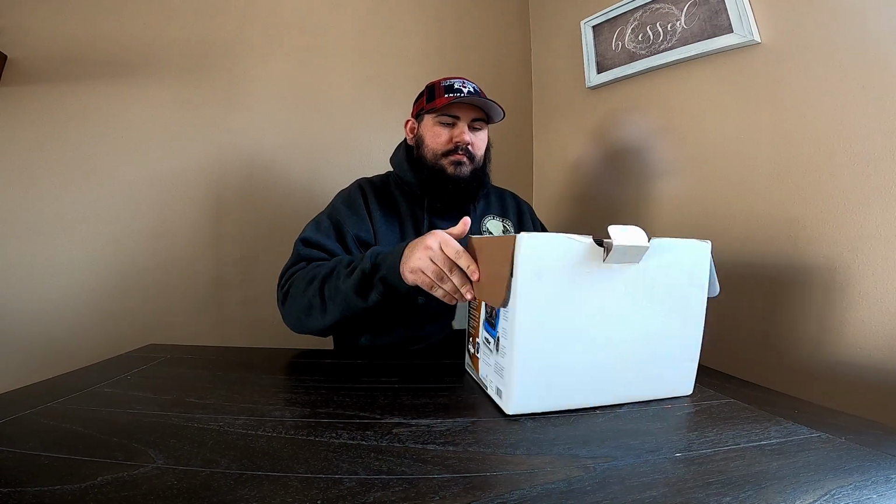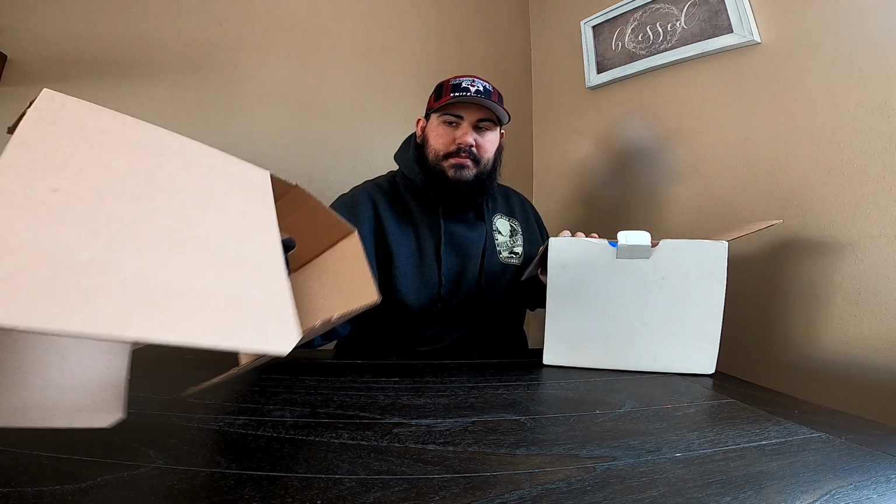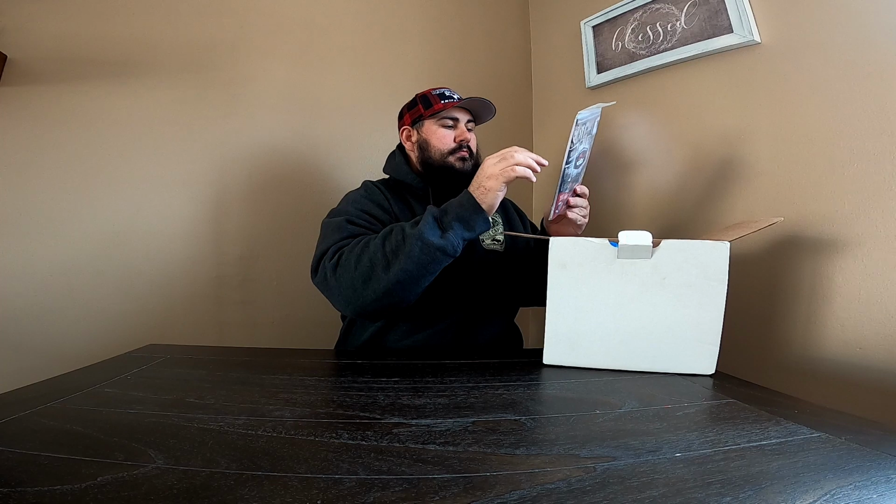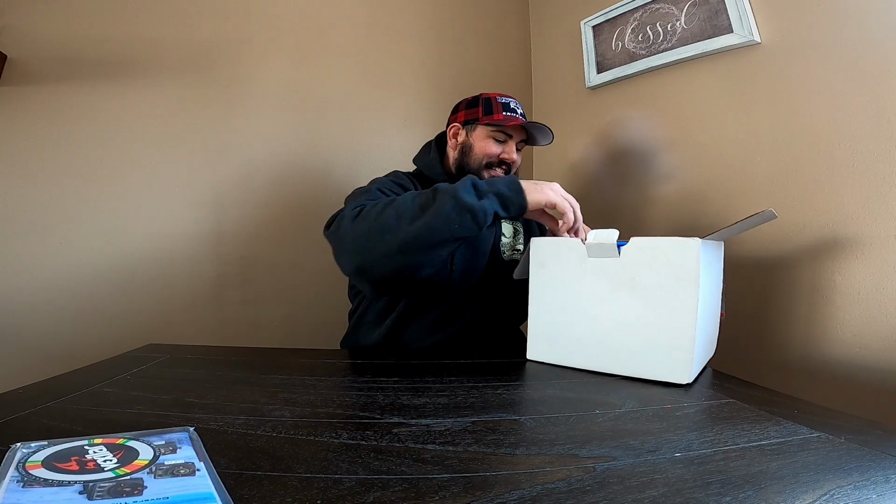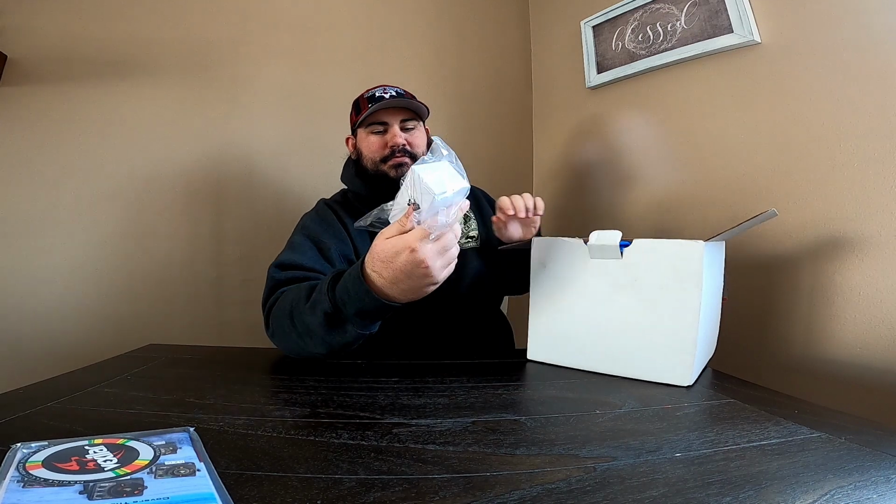We got cardboard. Got the owner's manual here. Looks like a power supply box.